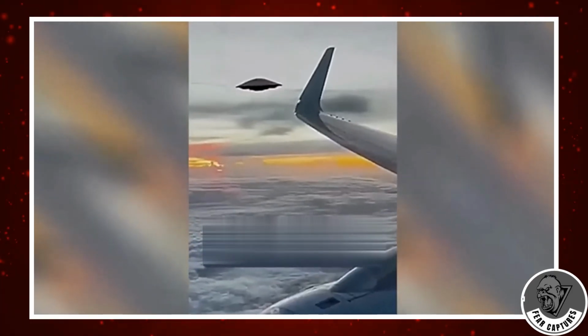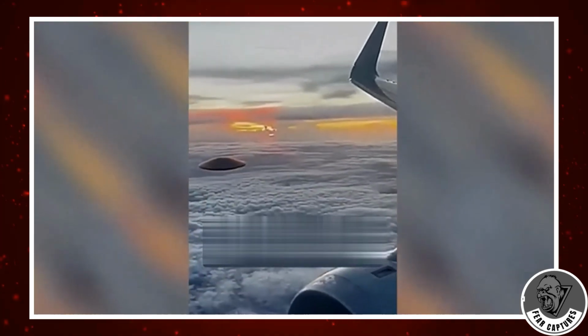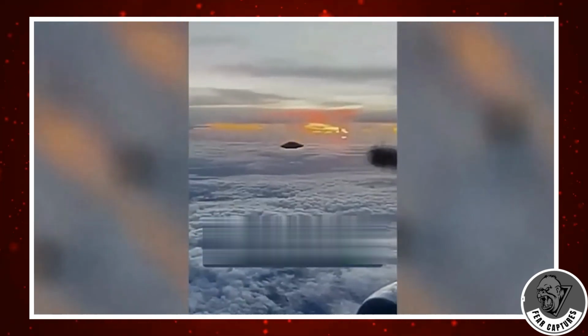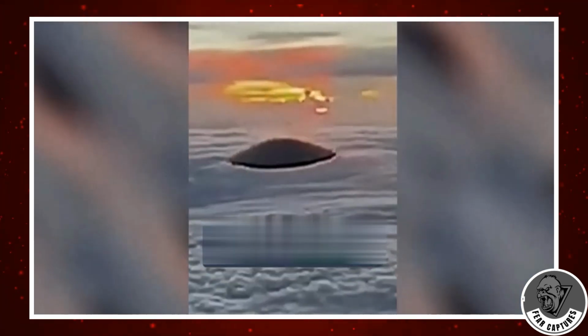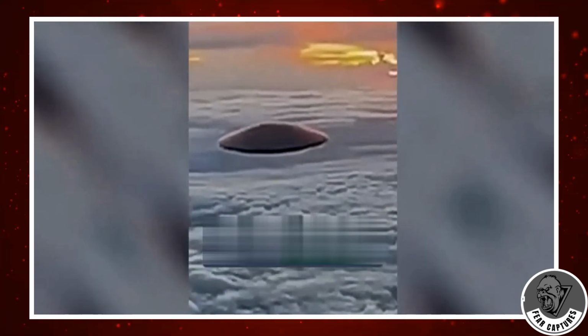As a passenger peered out of an airplane window above an undisclosed region of China, an extraordinary sight unfolded before their eyes. A disc-shaped UFO effortlessly maintaining pace with the aircraft. Suddenly, a plume of black smoke emerges, accompanied by what appears to be a missile or similar projectile. While the UFO steals the spotlight, the mysterious presence of the black smoke adds another layer of intrigue to this enigmatic encounter.